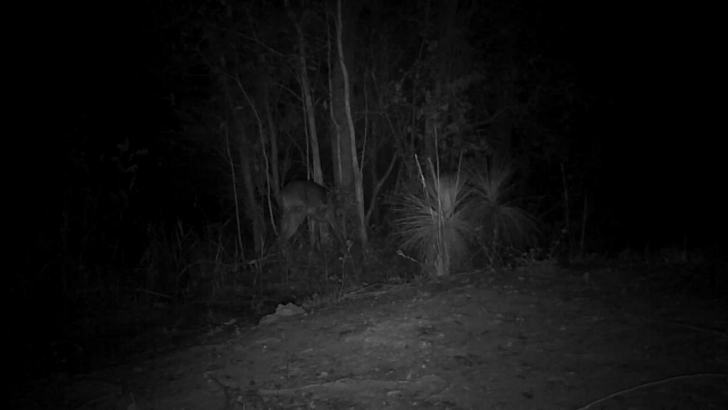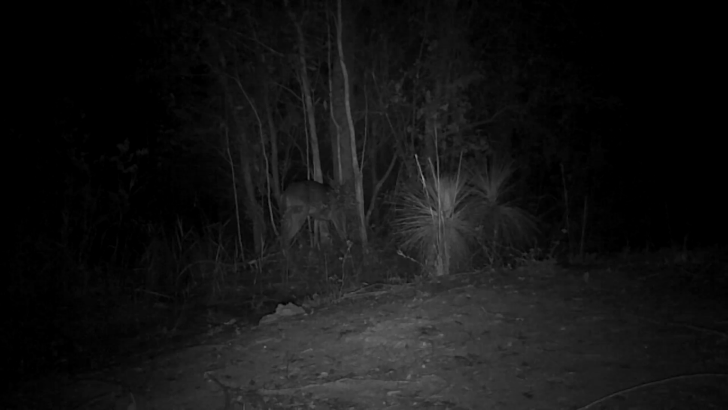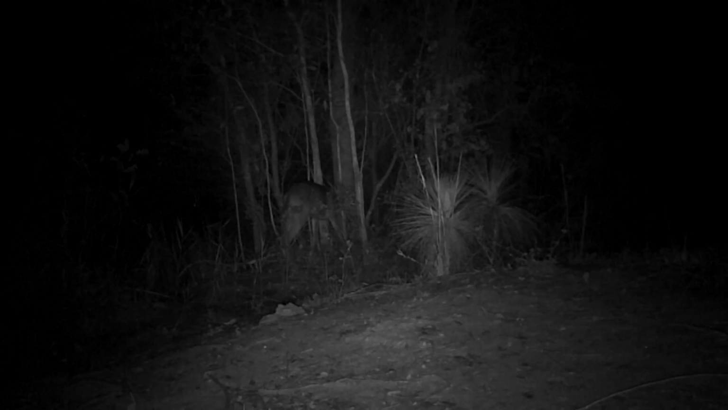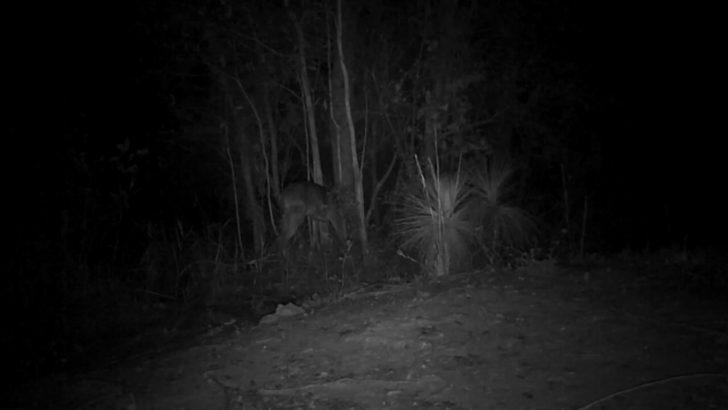He picked a different one this time. Wanting to make their presence known. All the velvet's been rubbed off their antlers by now, and basically what they're doing is just leaving scent markings.